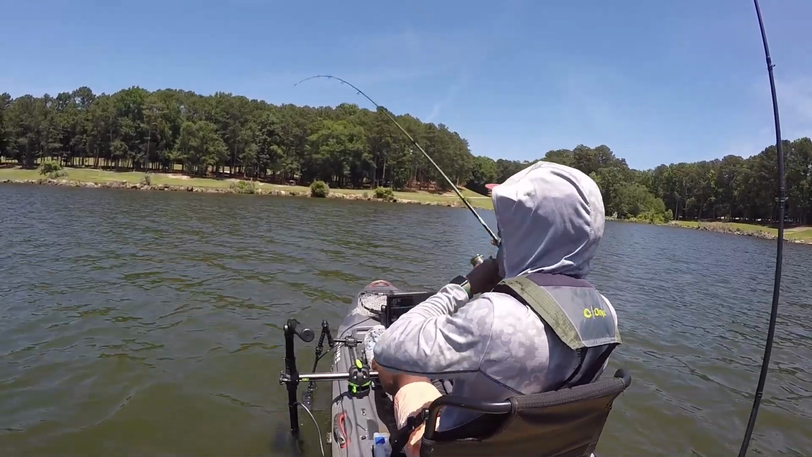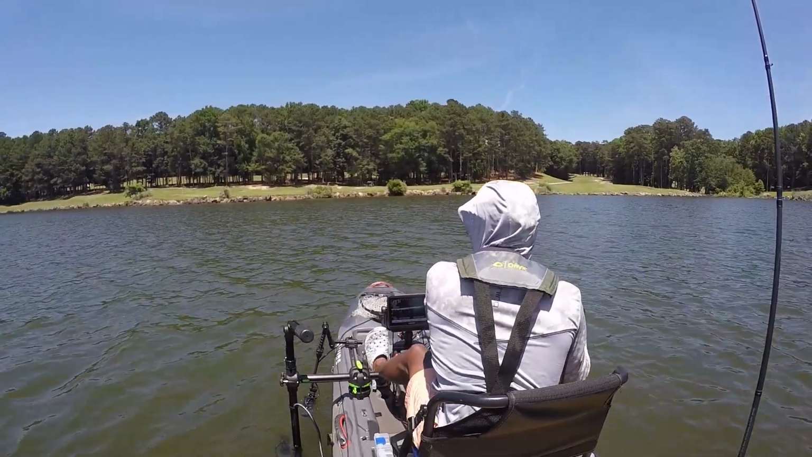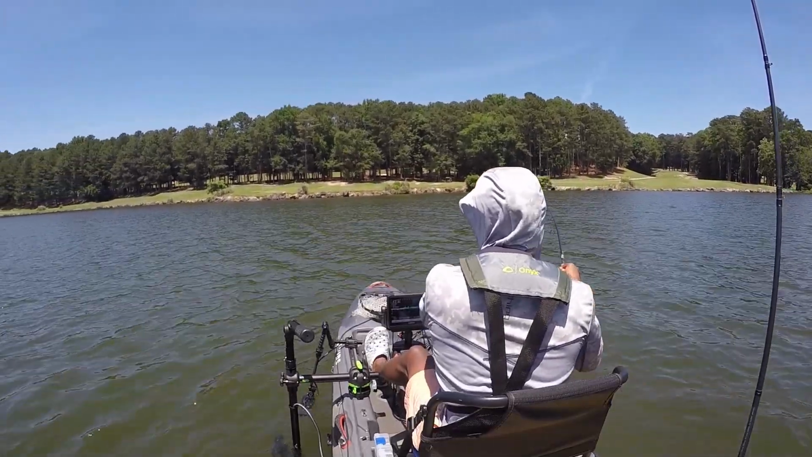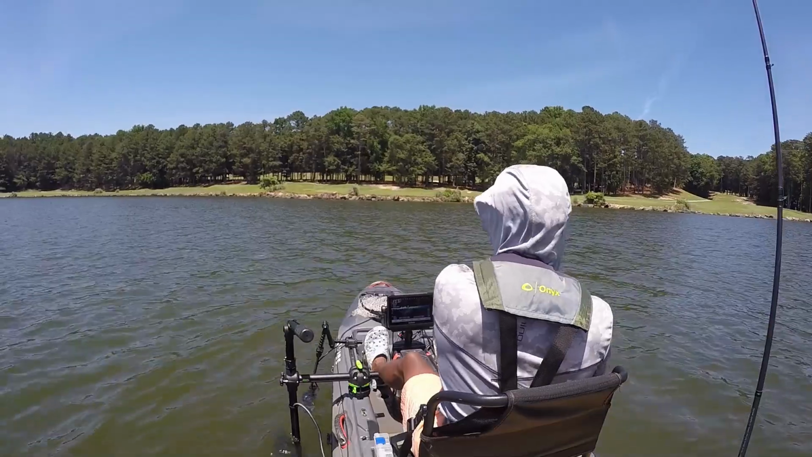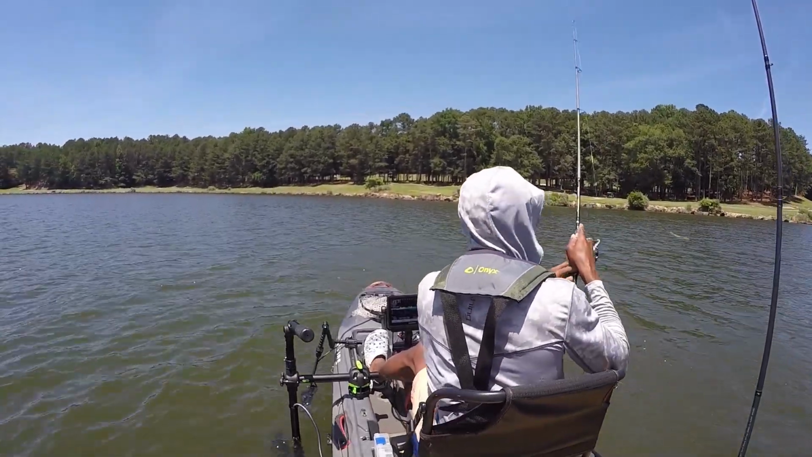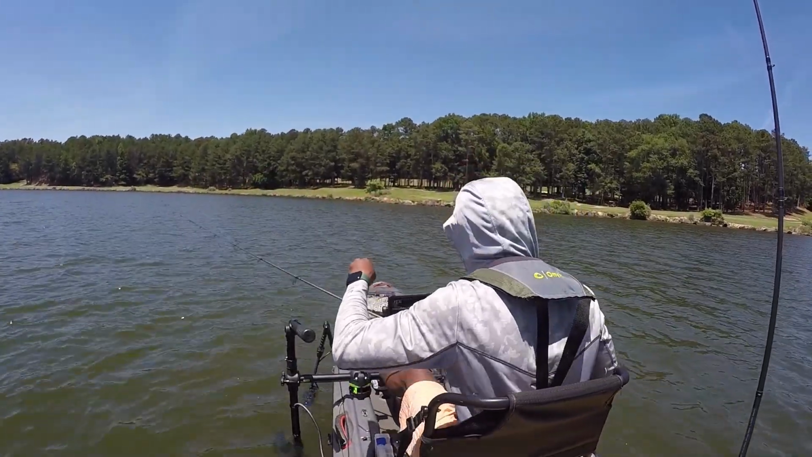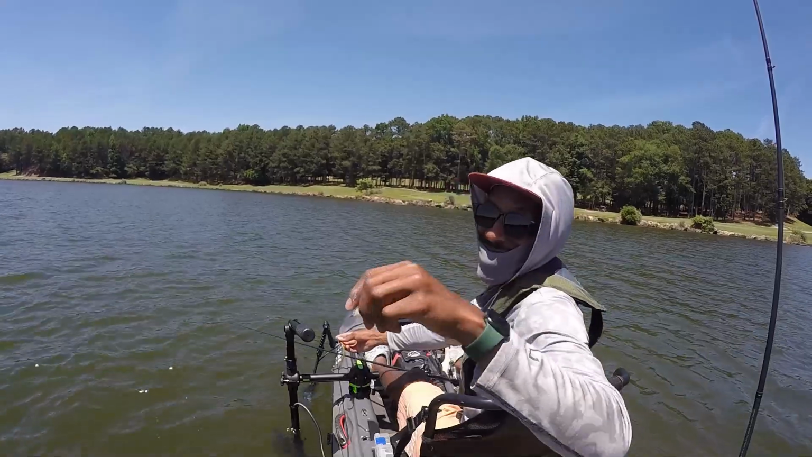They are on it today. That was a 3-pounder. They are on it today.